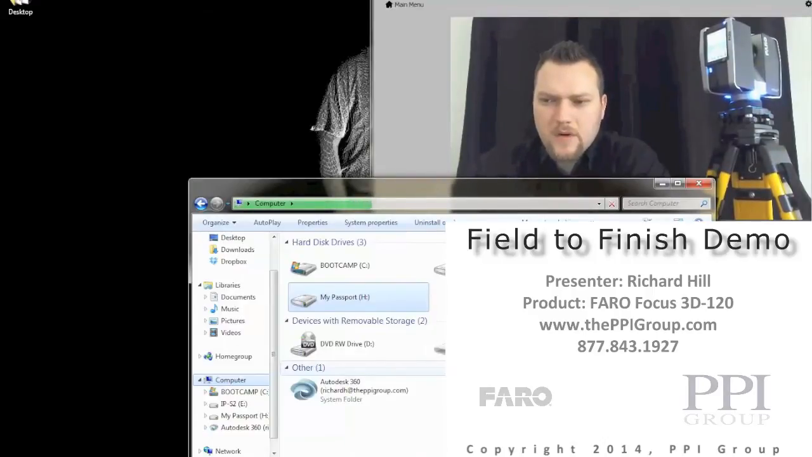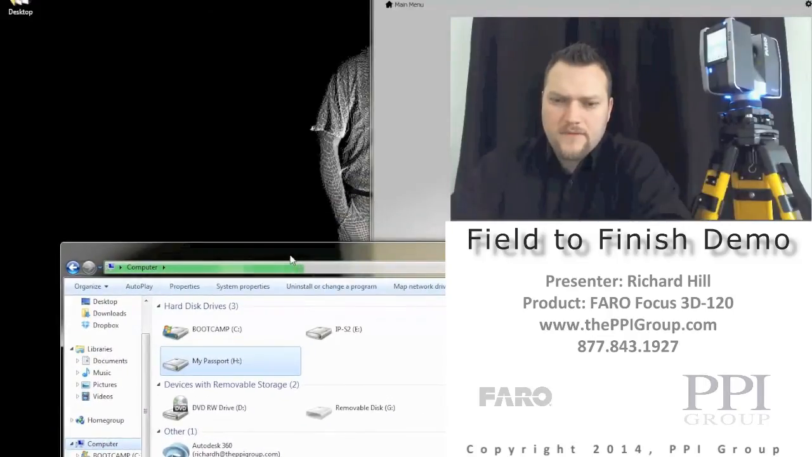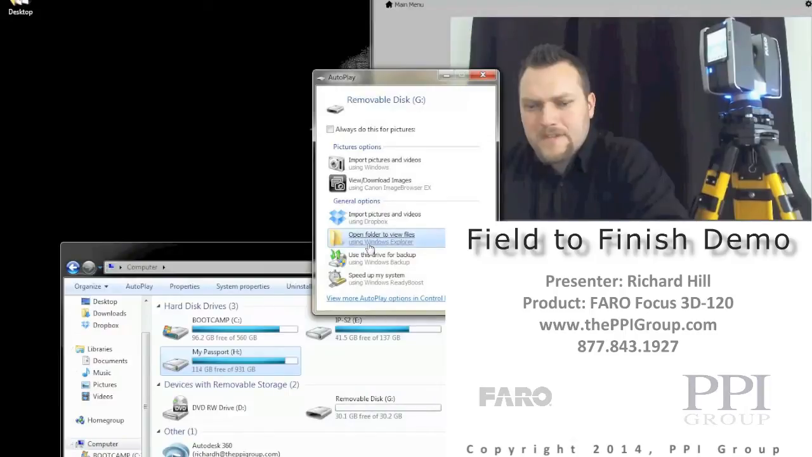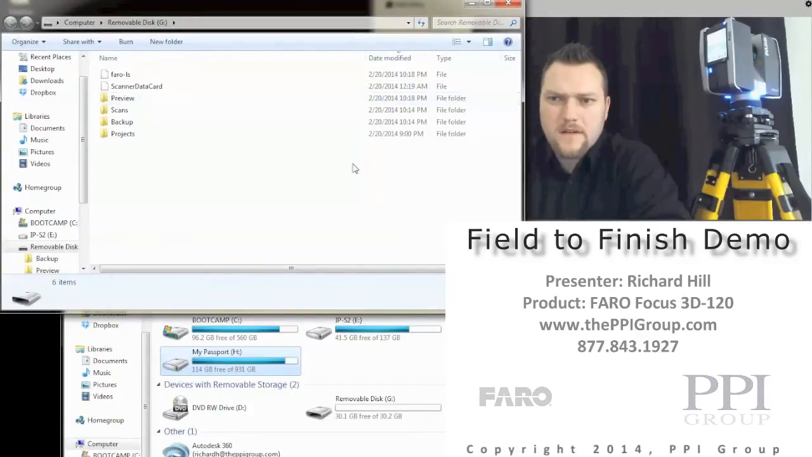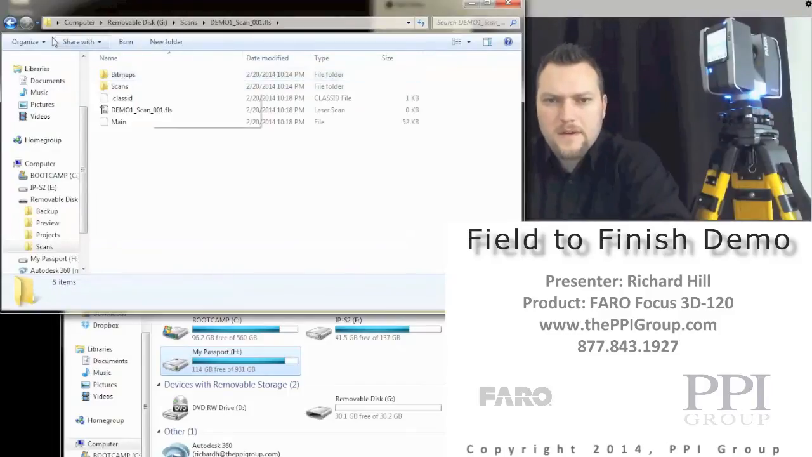And throughout this video, my whole goal here is actually to do a live demonstration. So when you see little lags and things like that, this is a true to life full workflow. So here we go. There's our removable disk, which is the SD card. Once that pops up here, pull it over so you can still see me, so you know it's all live. I can go into the scans folder.